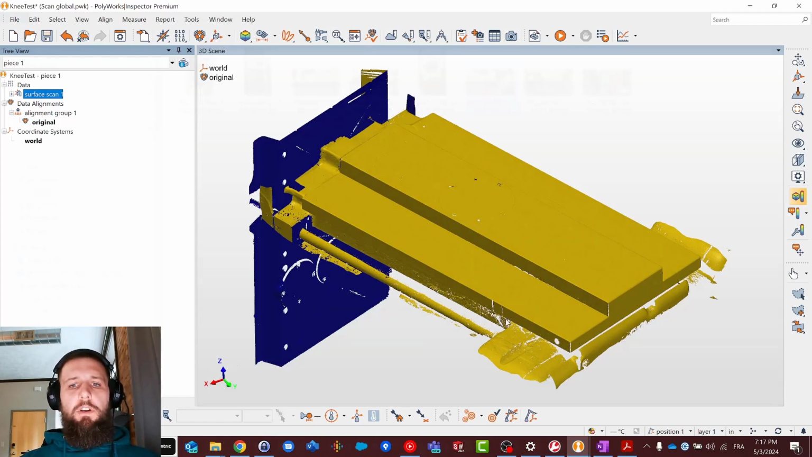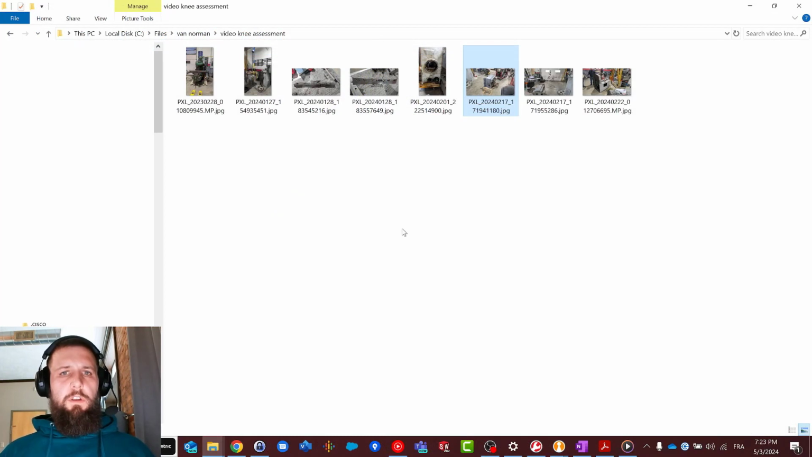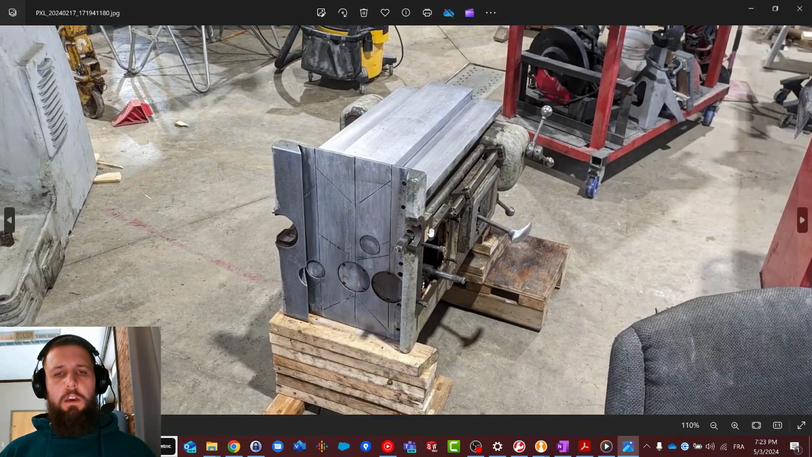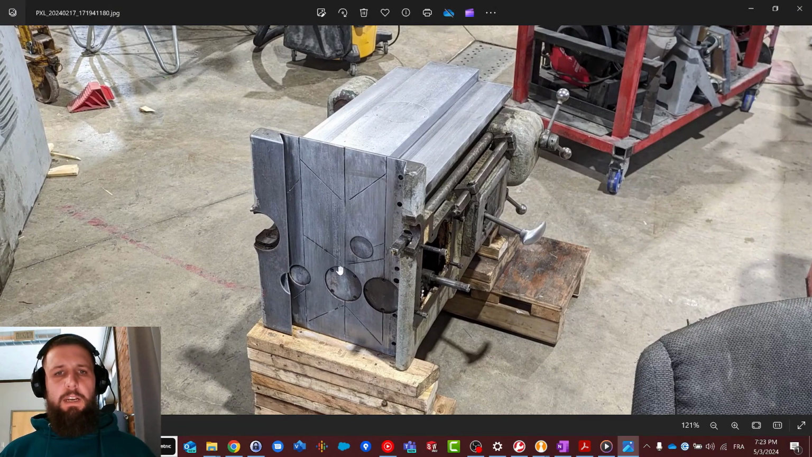And let's get started. Before we jump into the scan data, I just want to do a quick overview of the configuration of the knee on this machine. So let's first look at the picture of the knee. This is the back side, obviously, so this surface here would ride along the column.